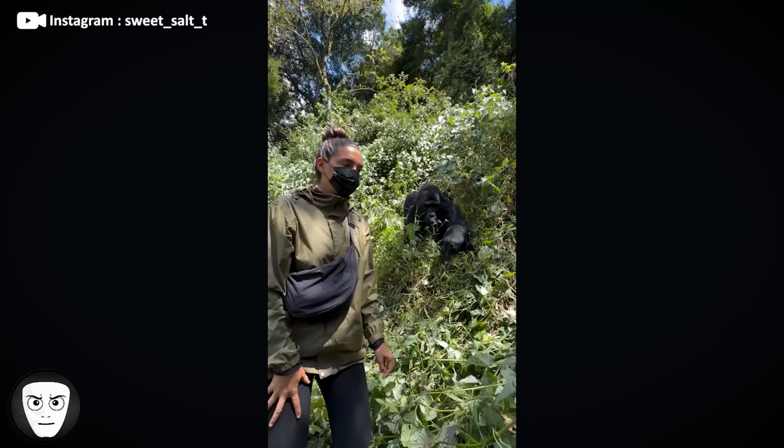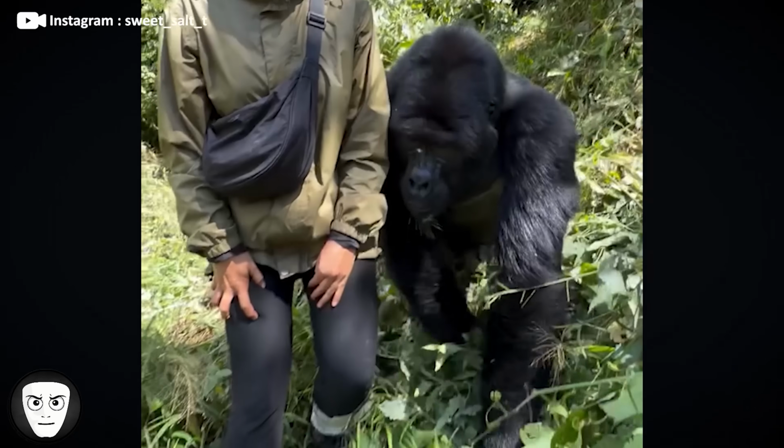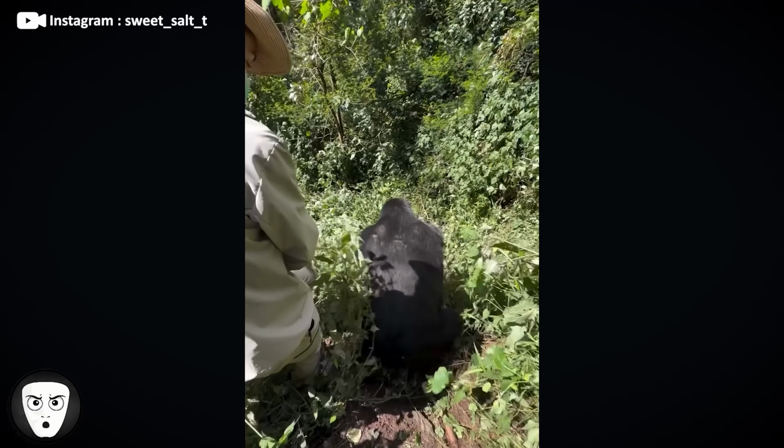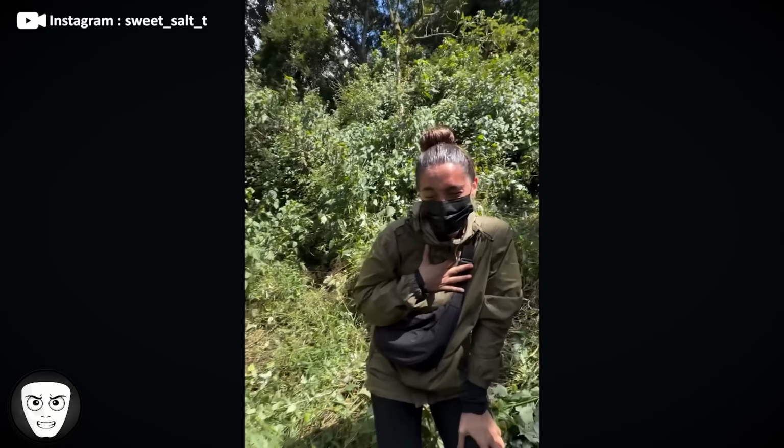A group of tourists visiting Bwindi Impenetrable National Park in Uganda experienced a moment they'll never forget. During a gorilla trekking tour, a large black-back gorilla calmly walked straight toward the group. Instead of panicking, everyone stayed completely still as the gorilla casually passed within arm's reach.